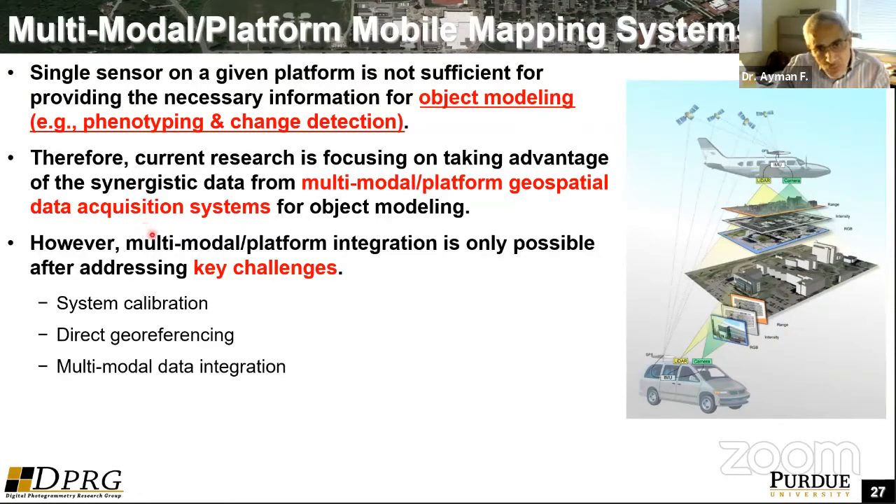So that's why the research is focusing on taking advantage of the synergistic data you get from these sensors, whether they vary in resolution or in the spectral reflectance you get from them. So we have what we call a multi-modal or multi-sensor, multi-platform geospatial data acquisition system. As an example, if we're talking about urban environments or high level of detail modeling of urban environments, you really need to have an airborne perspective and a ground perspective.